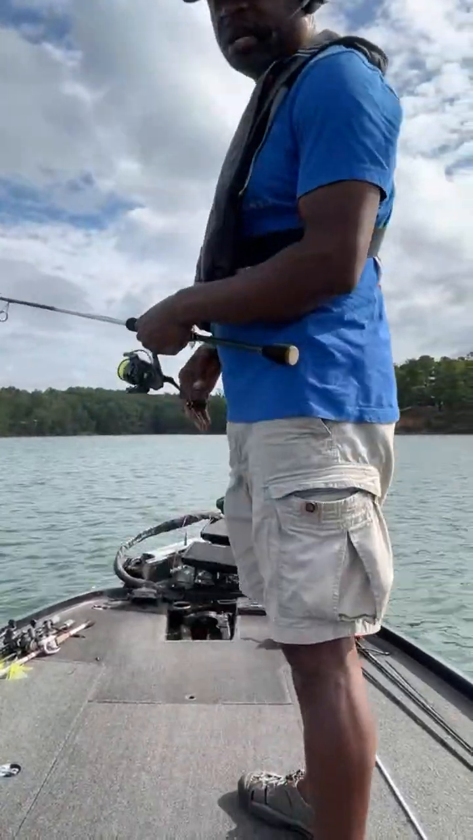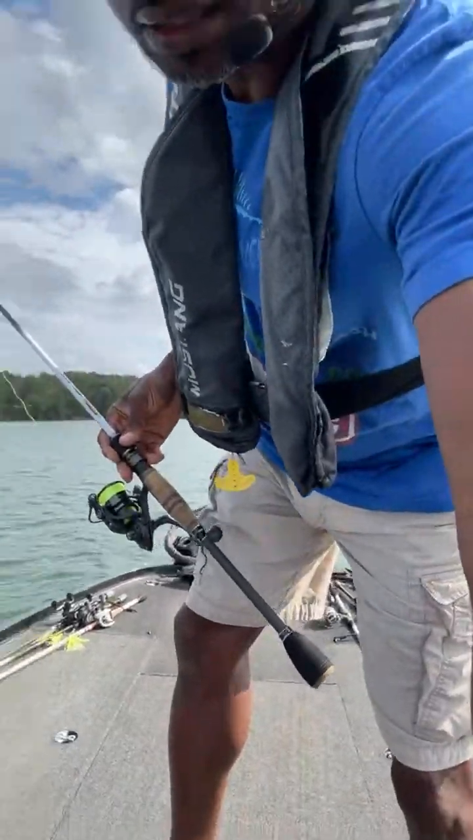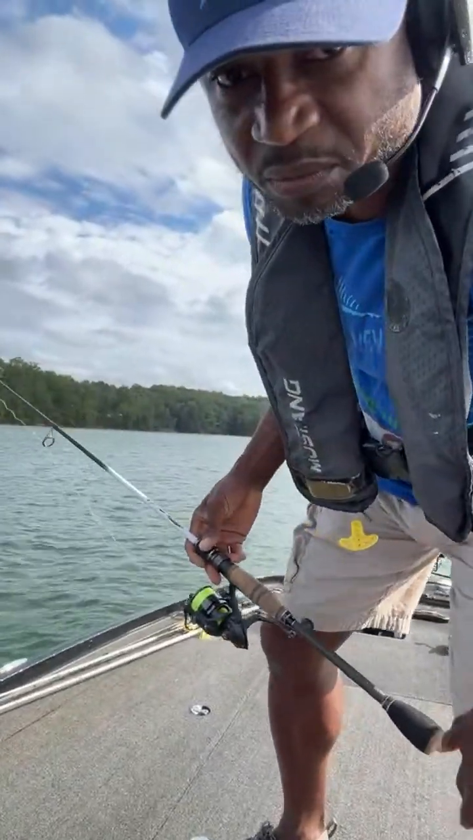So we're taking things kind of slow right now, guys. Then we'll be headed in shallow in just a minute. Bottom line outdoor says 11.5 pounder. Now that's a fish on Lake Toho on a jig.